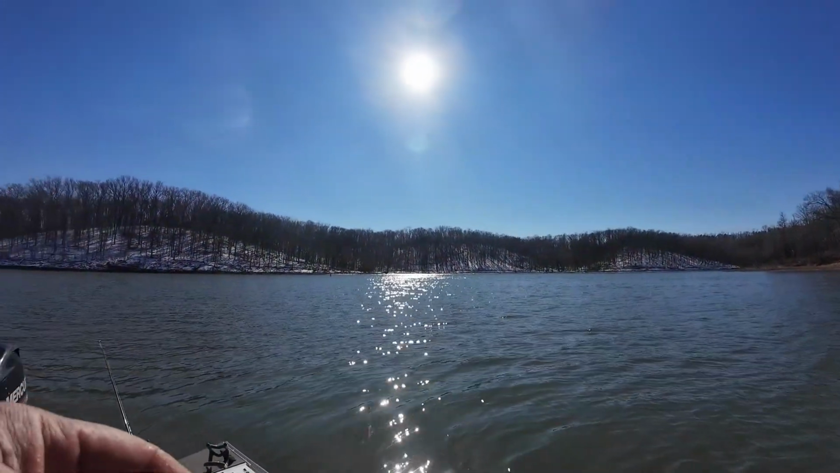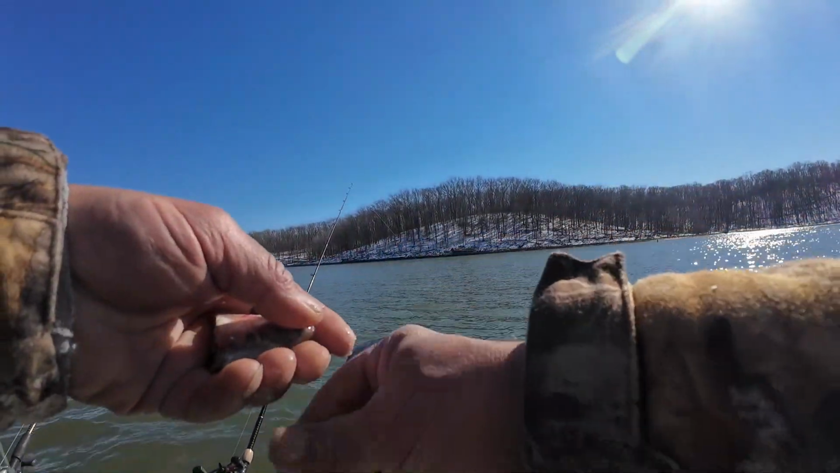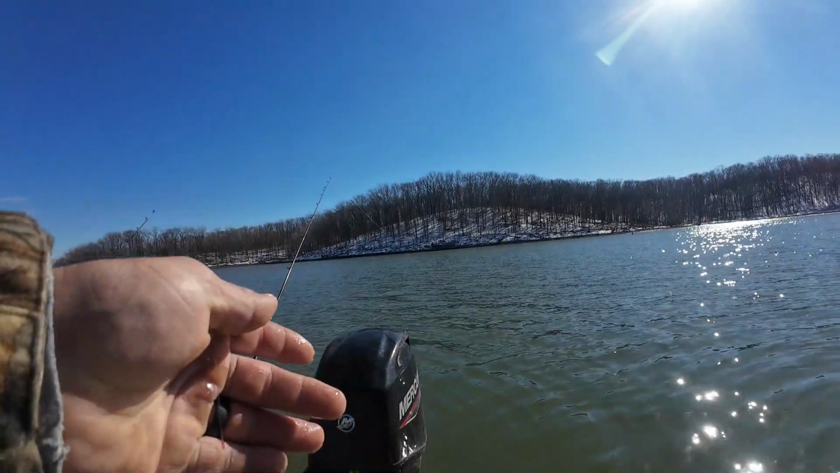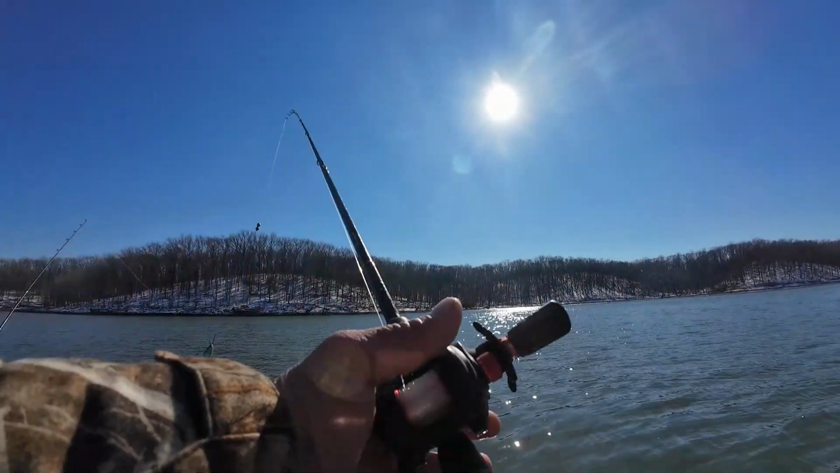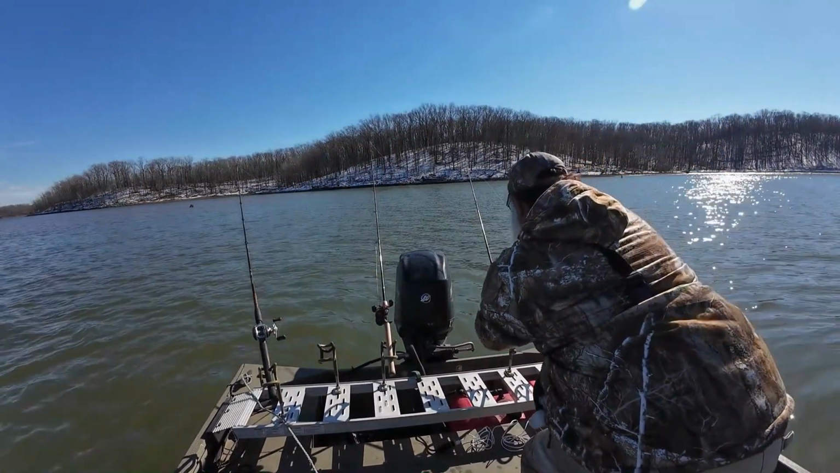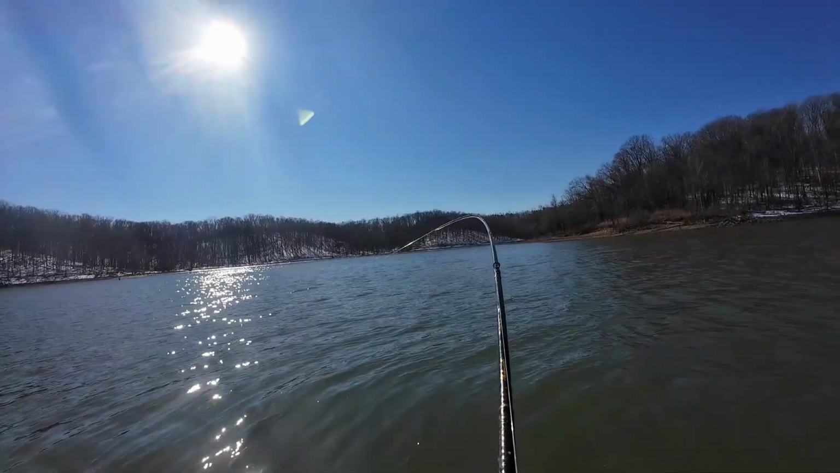Because there's schools of bigger fish out here. I don't think we lack but maybe 3 more to have our limit. I catch 2 more, I'm gonna count them. Another fish on.